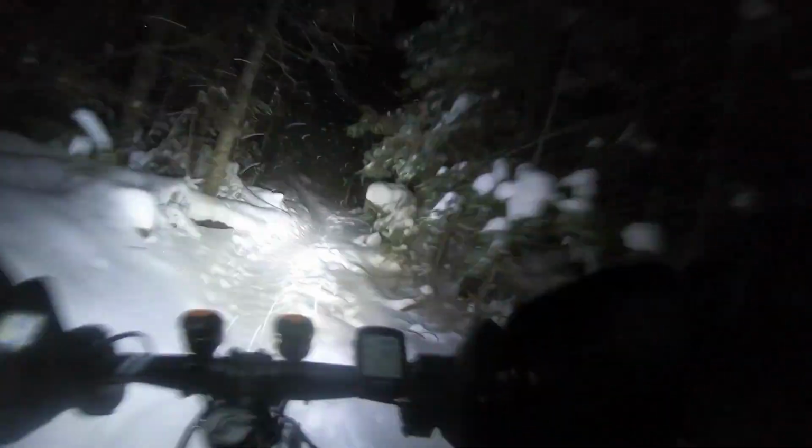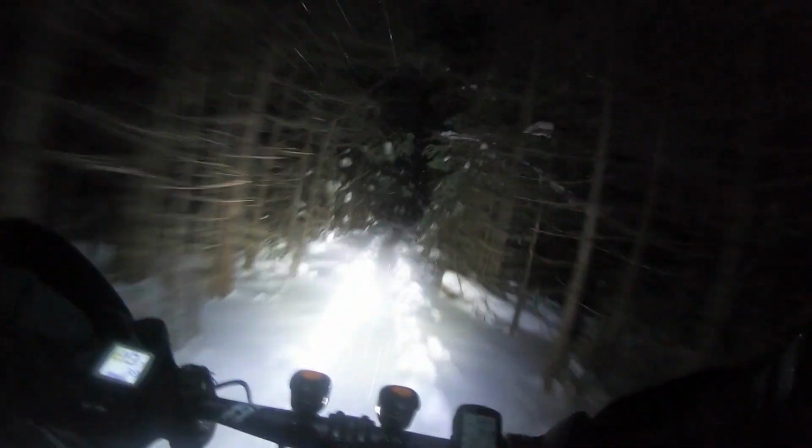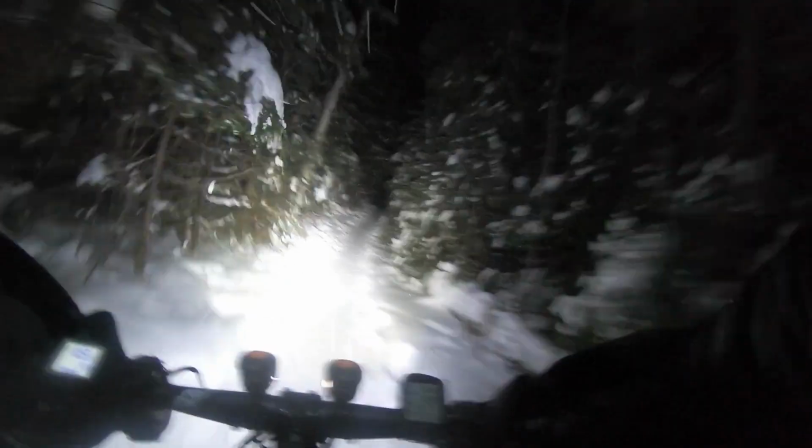This is one of the more beautiful sections when there's snow on the trees. It doesn't look bad now, but when it's all snow white on the trees, it looks amazing.